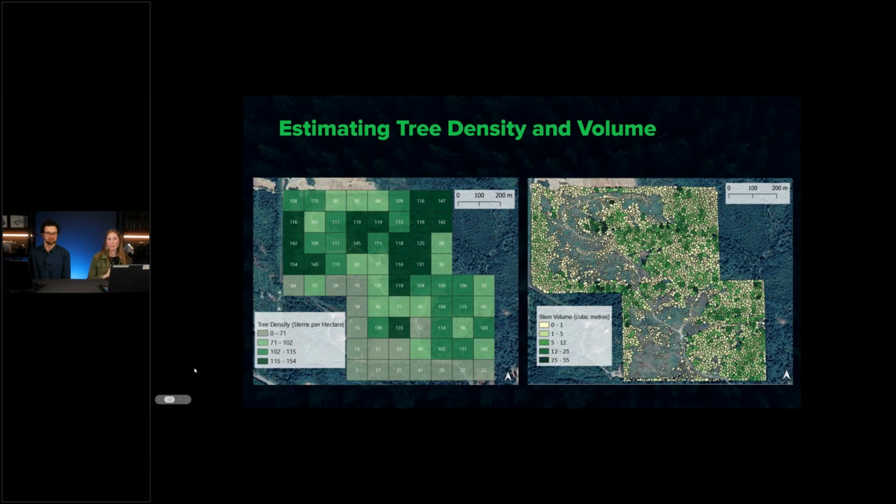So then we wanted to take this analysis even further. We used our in-field measurements and LiDAR-derived tree metrics to create a multiple linear regression model to try to predict DBH, which is diameter at breast height, of each individual tree seen in our LiDAR point cloud. Tree height and crown area were selected as our best correlated DBH predictors.